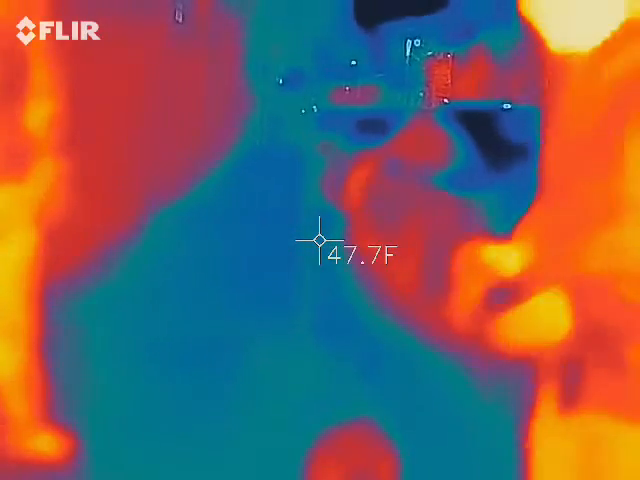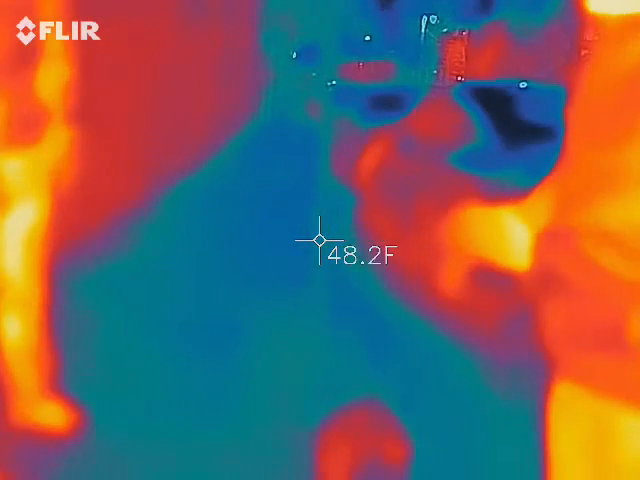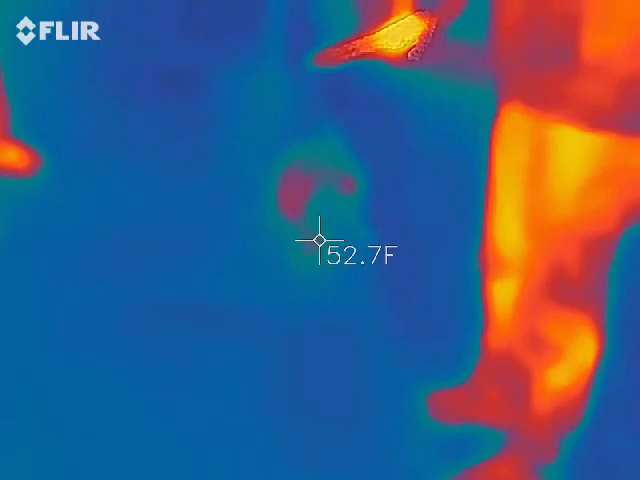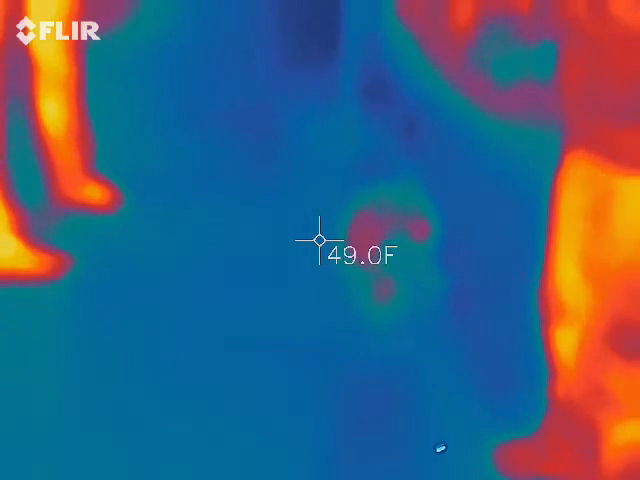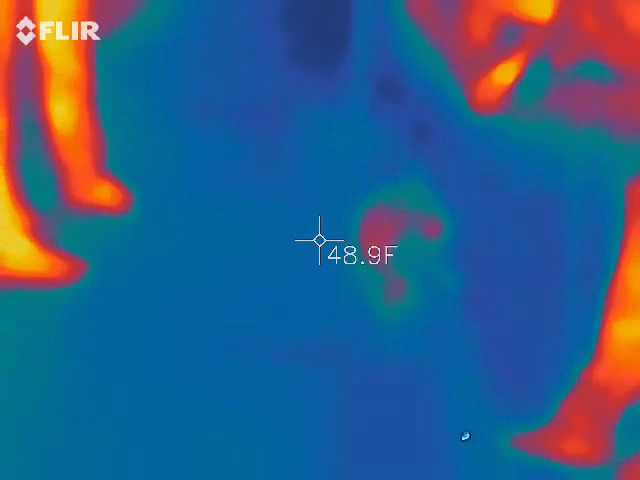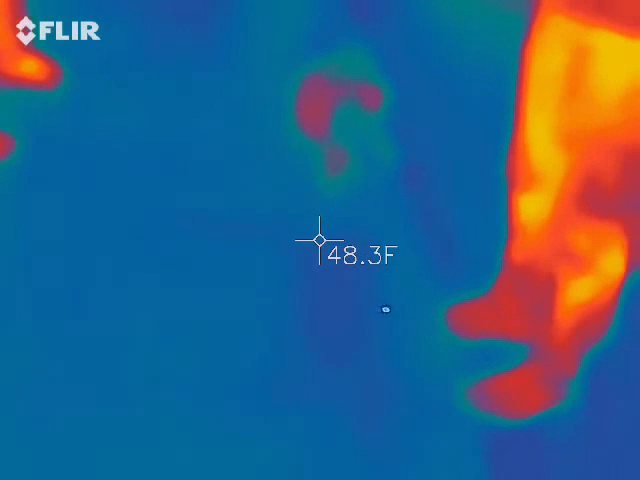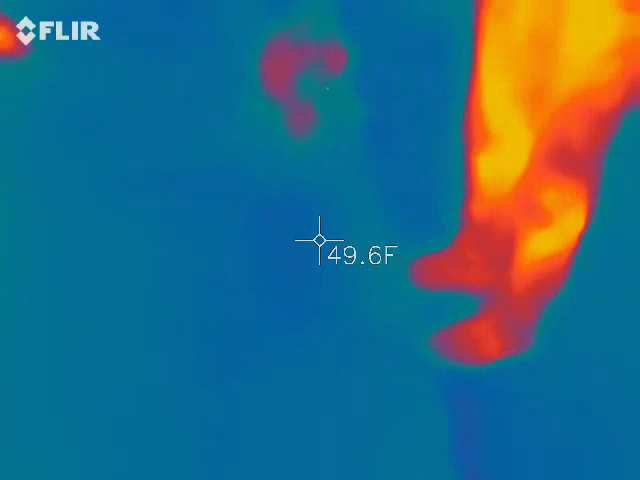Now, we have another one. We have red squares. So why do we have red squares? Checkers? Trap. Close. It's in the event we capture something here. Ellen, she's going to have a camera. If she captures a picture through here, I can then put it in 3D software, and you will have a full view of the apparition that we caught. How cool is that? So, don't cross the streams. That's a bad Ghostbusters joke, but it works here.